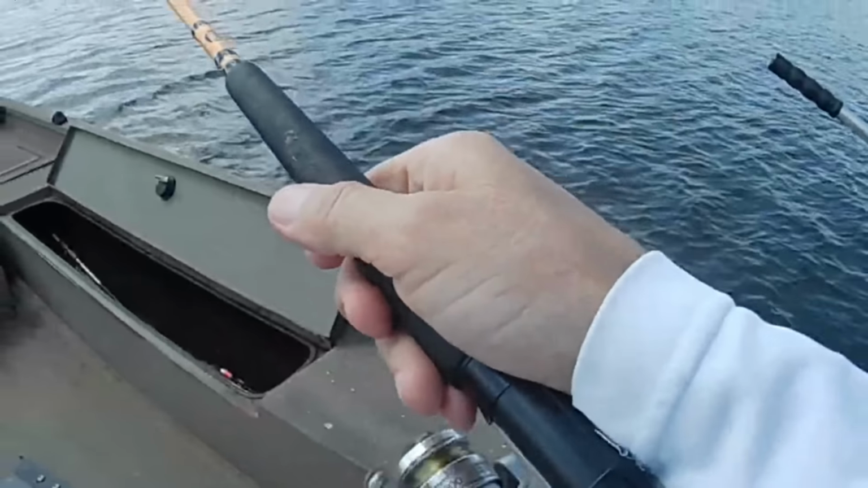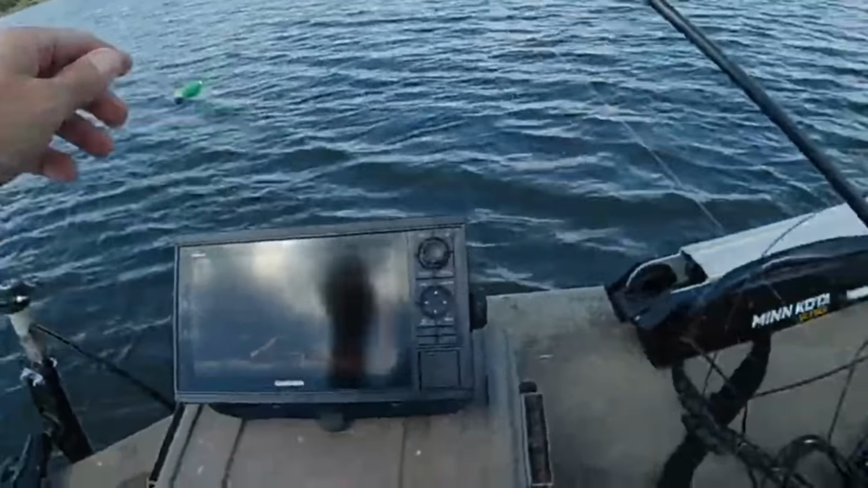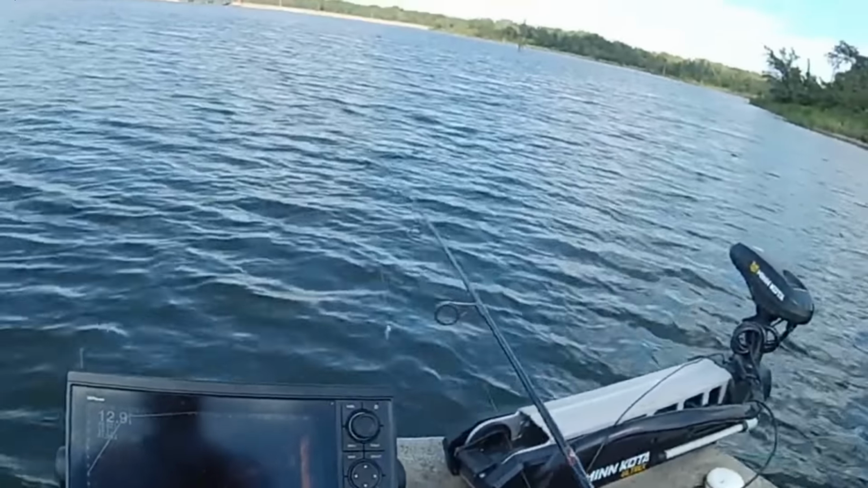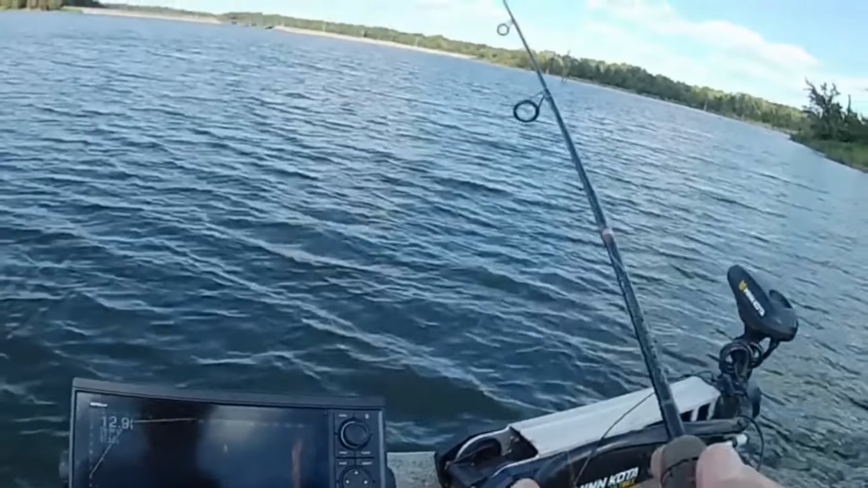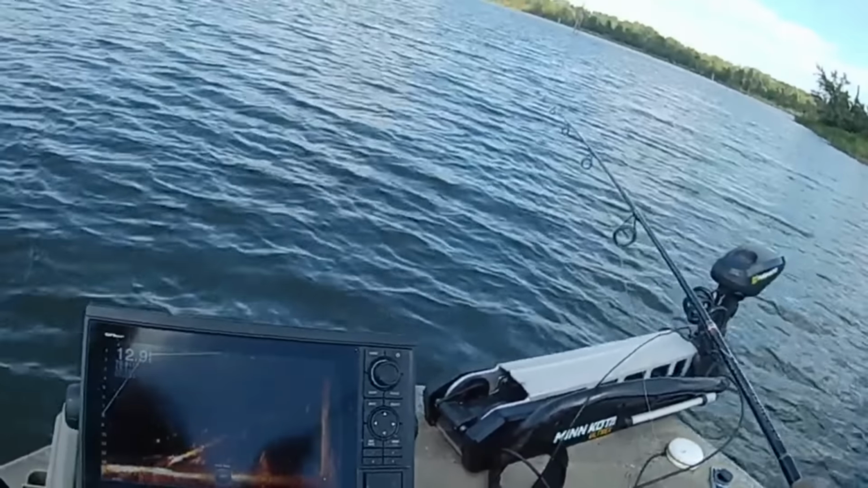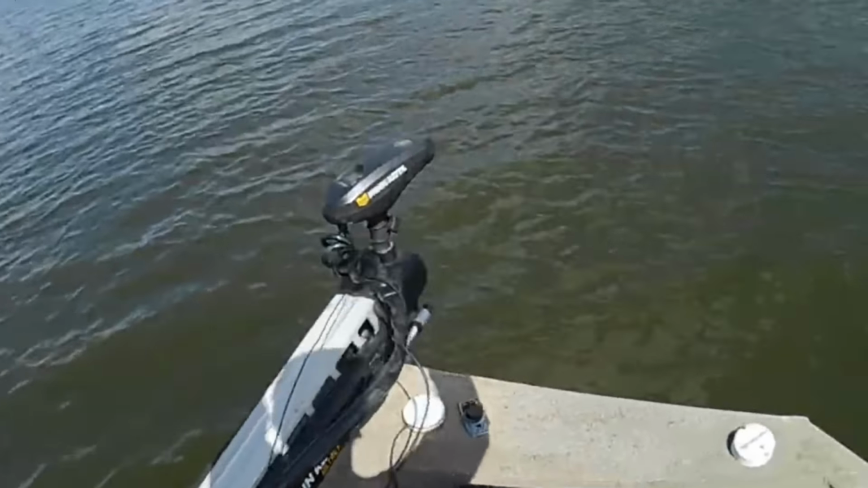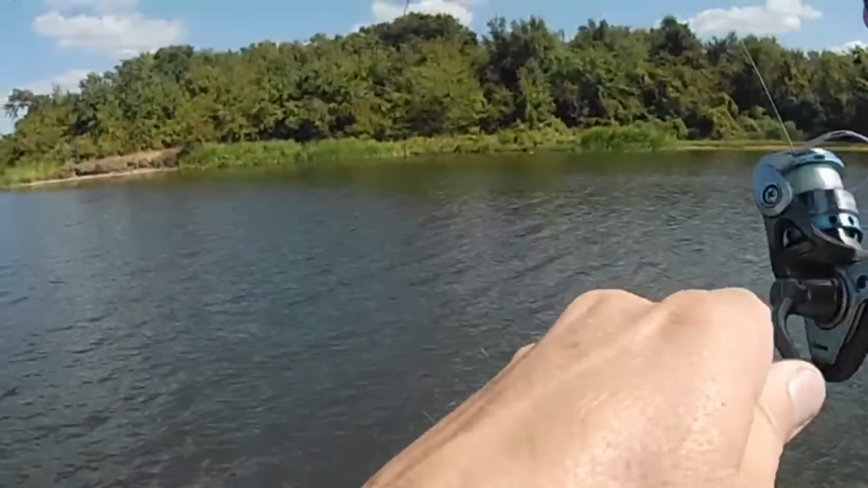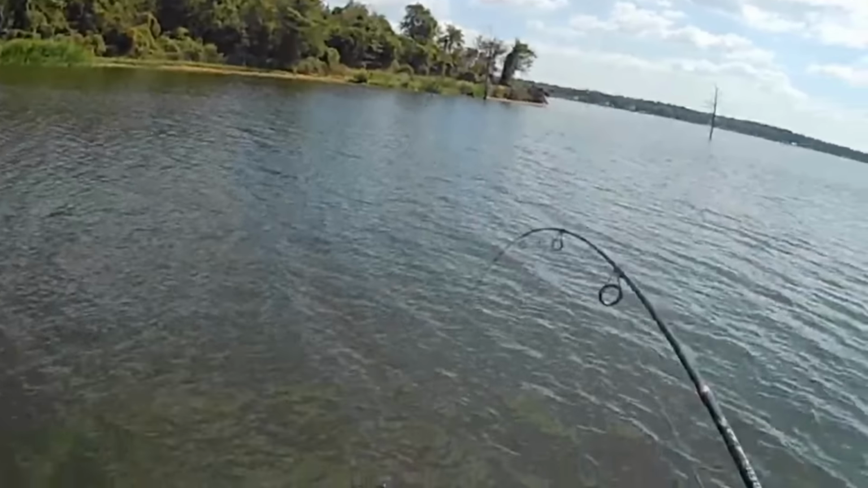I'm going to try this other color down there, because that blue and white's just not getting them. See if we can get this green one out there on them. There's one. Looky there.